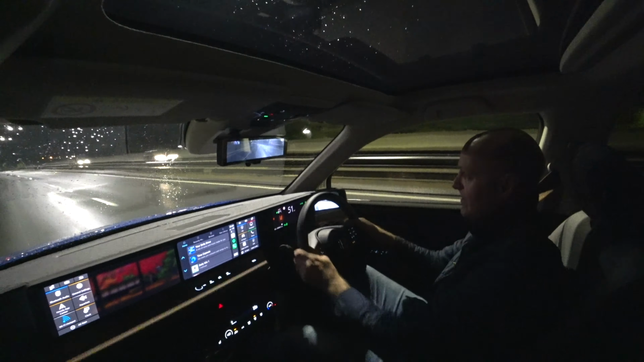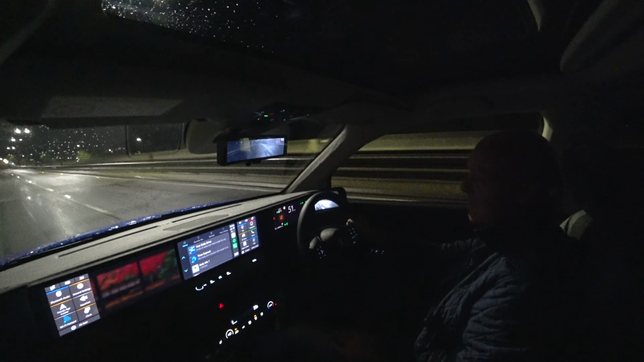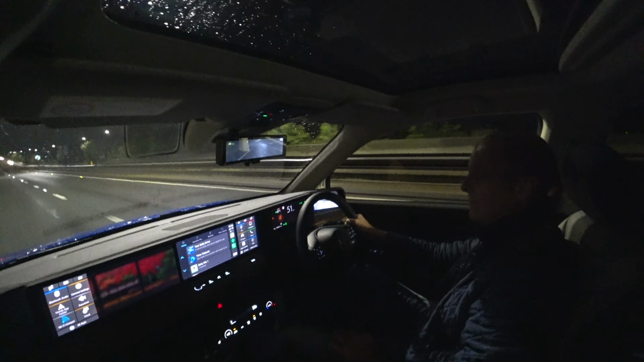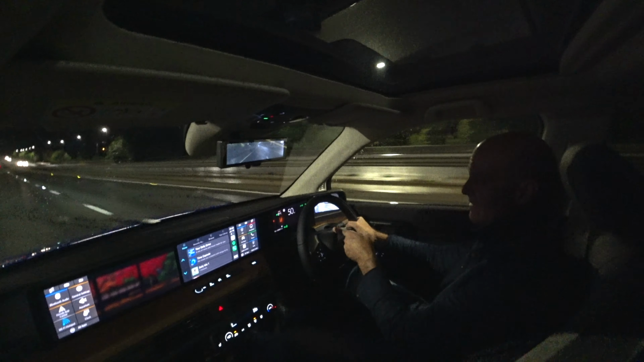So let's just see how this feels when I get out onto the open road. We're coming up to the national speed limit signs, which are about 200 yards ahead of me. And then when I get through them, then I will accelerate up to 70. So we're doing 50 miles an hour. Let's slow down a bit. There you go, 50 miles an hour.